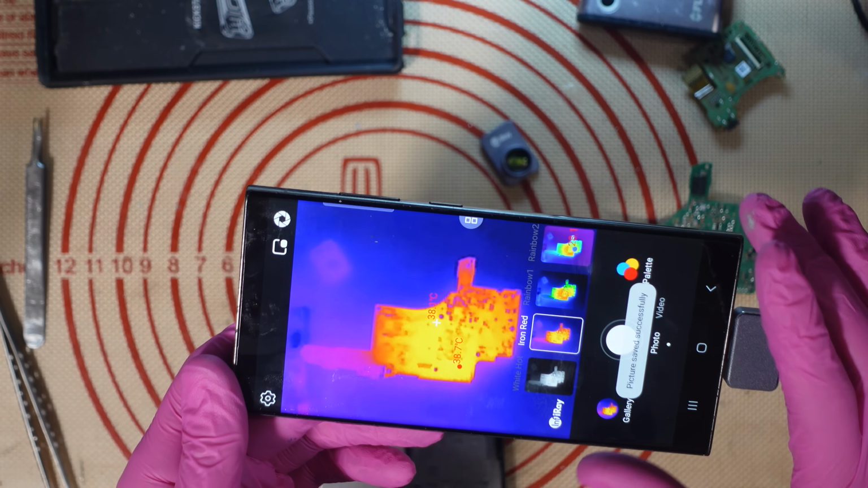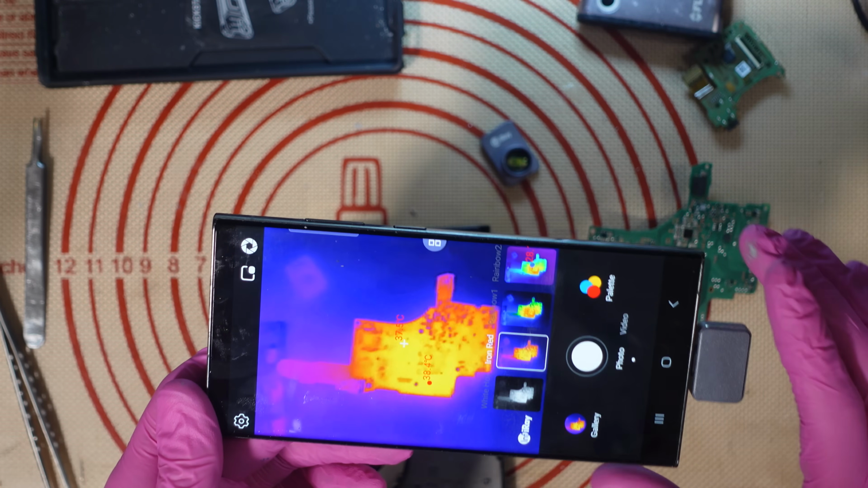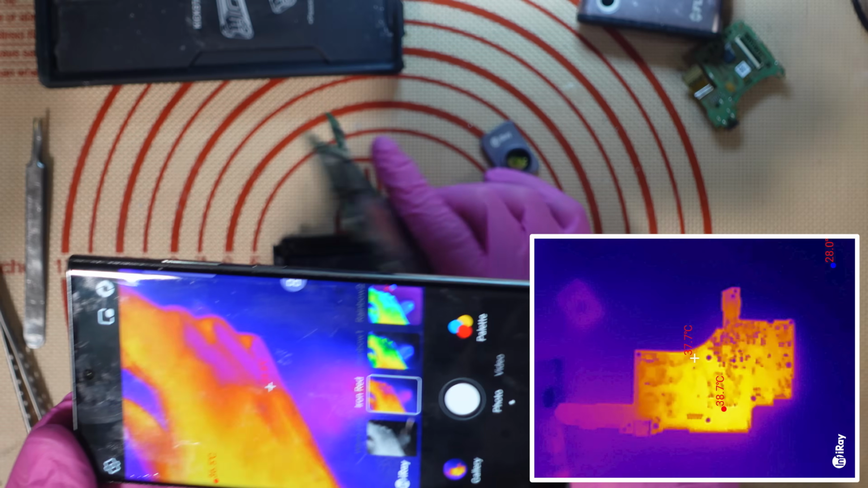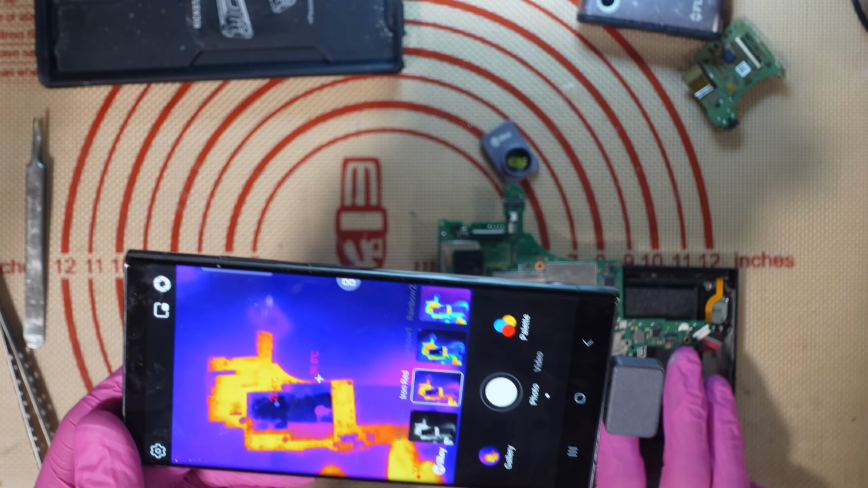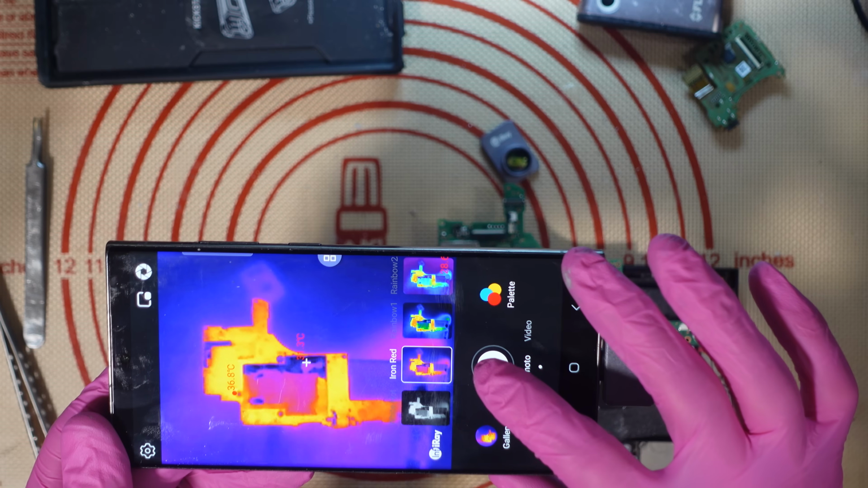I haven't used it on the app yet because the first thing I did was try and hack it to get it to work on the PC. So I haven't actually used the app properly. I've tested it, but that's about it. But yeah, as you can see there, that already is a much clearer image. I mean, look at that. That's just unbelievably clear. If we go to this side, again, you can see absolutely everything on this.